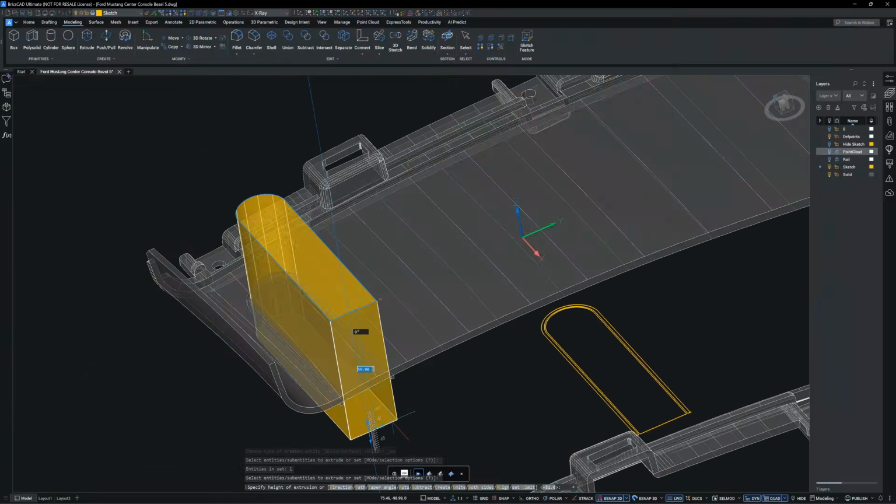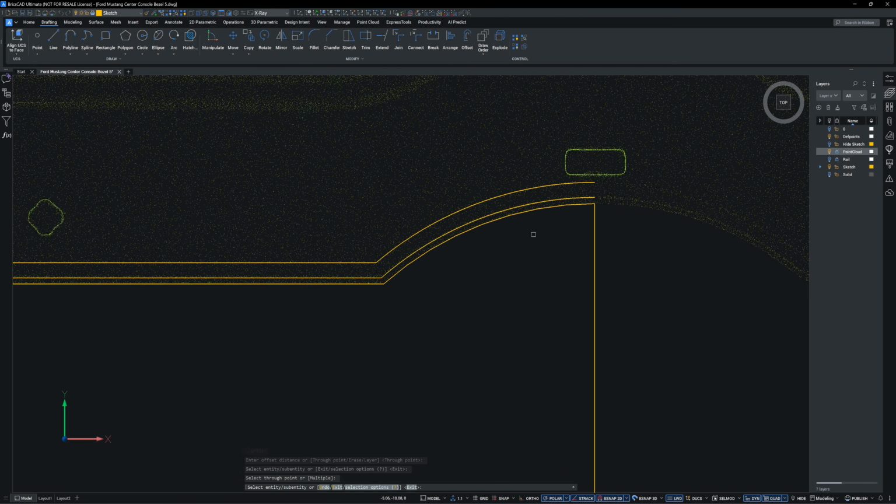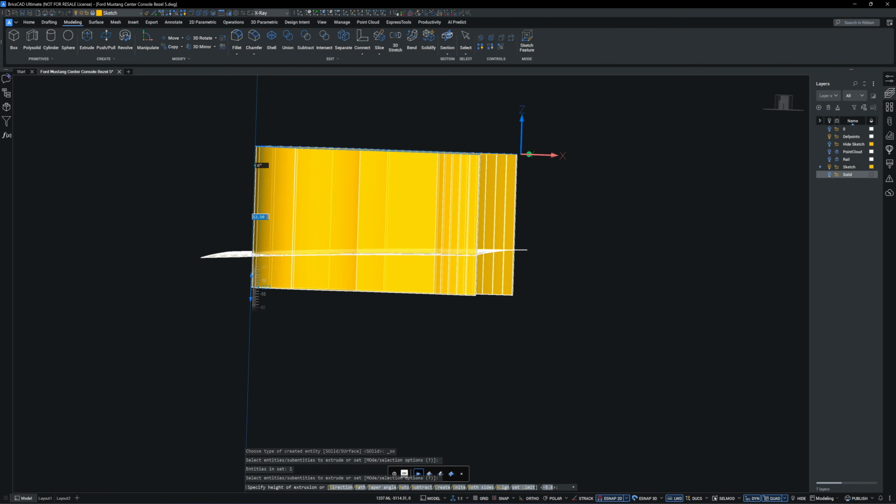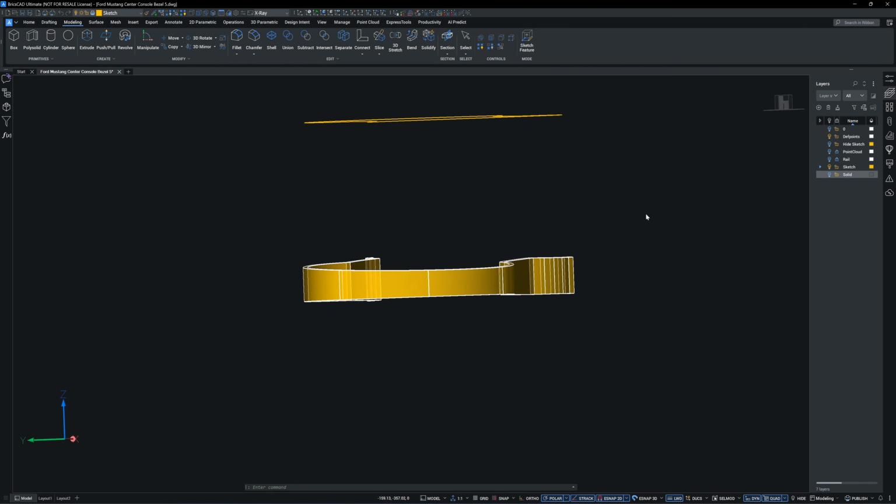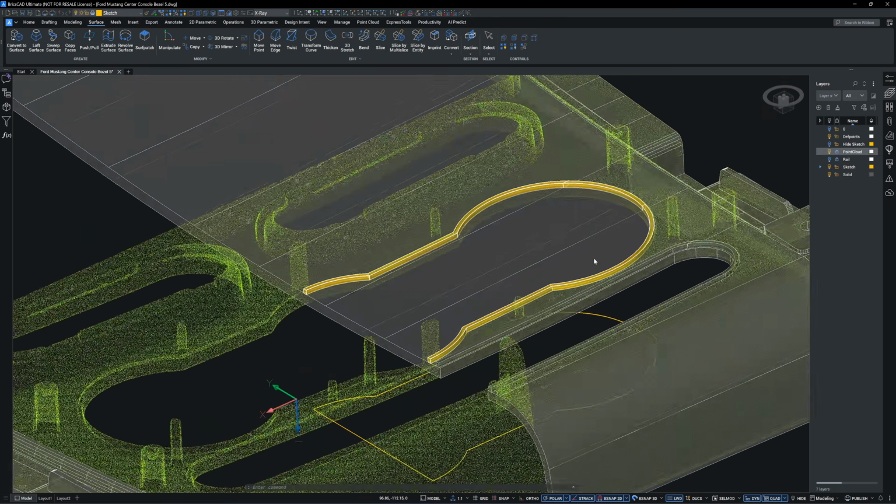Then I'll use another sketch to cut open the panel. I will repeat the same process for the next opening. This is how you can quickly create lip lines that follow the curved surface. In Autodesk Inventor, you can project sketches directly onto curved surfaces, but in BricsCAD, the workflow requires a few extra steps.